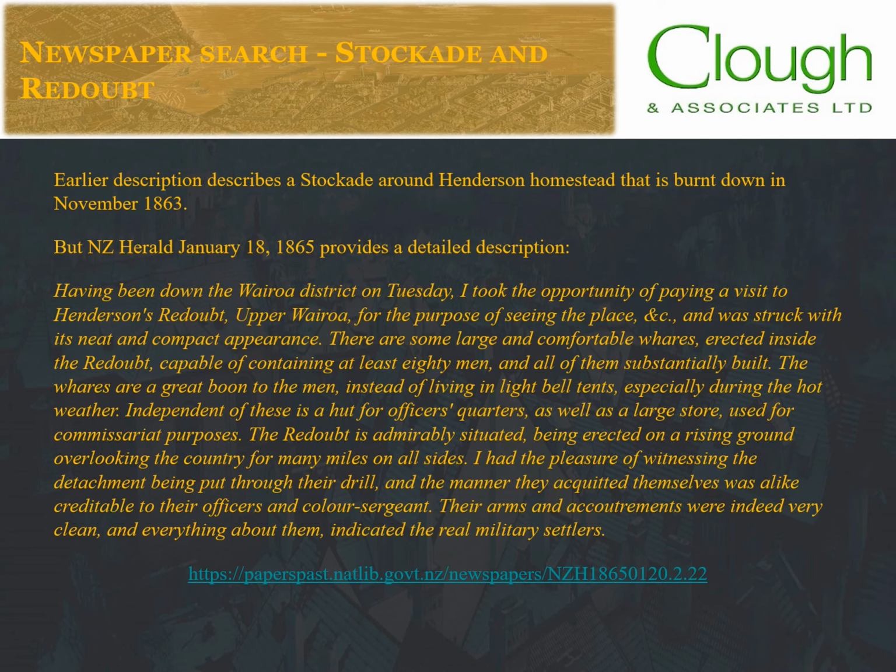As mentioned earlier, the site itself has not been recorded as it is on private property. It was decided to use LiDAR data to determine whether it was possible to identify a likely location. The question of whether we were looking for one or two sites, the stockade and a redoubt, remains unsolved.